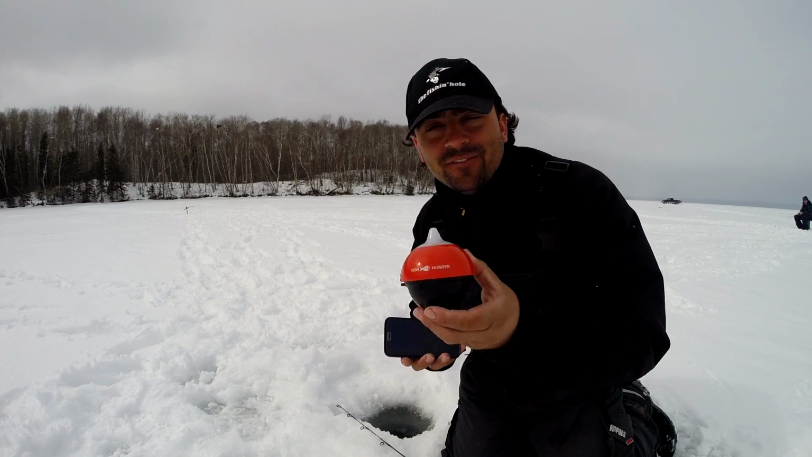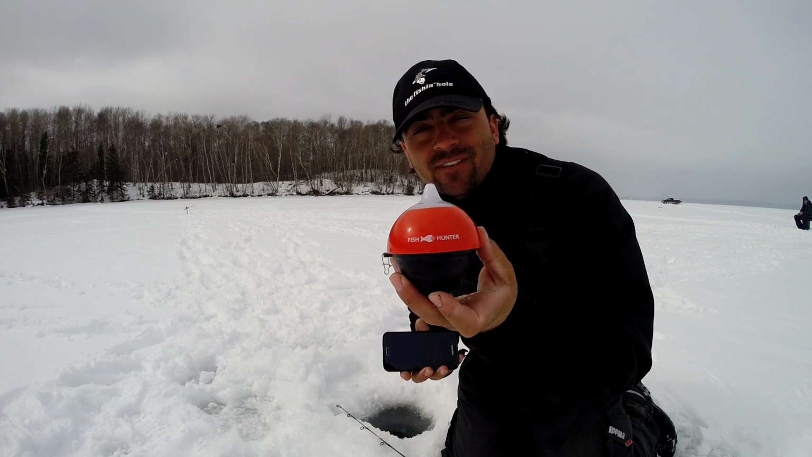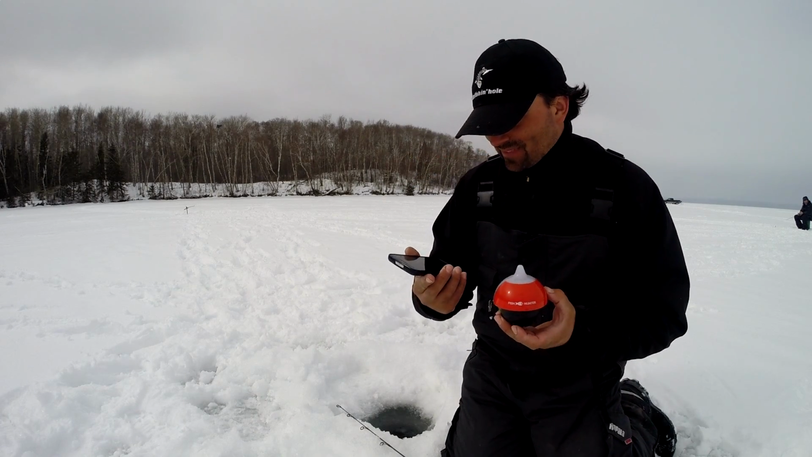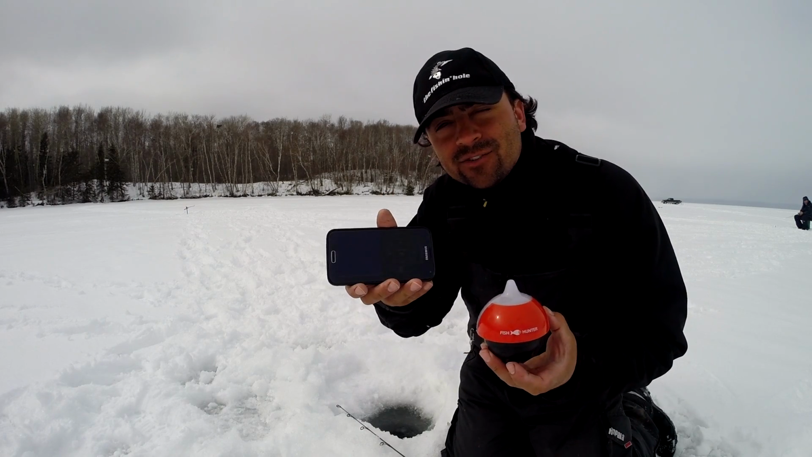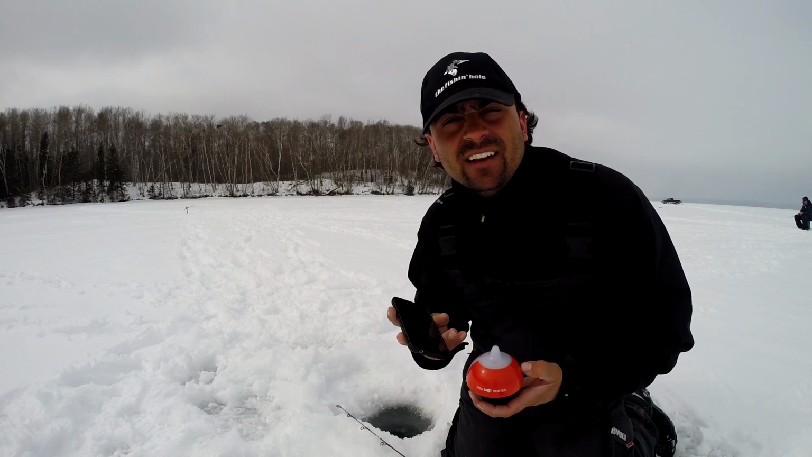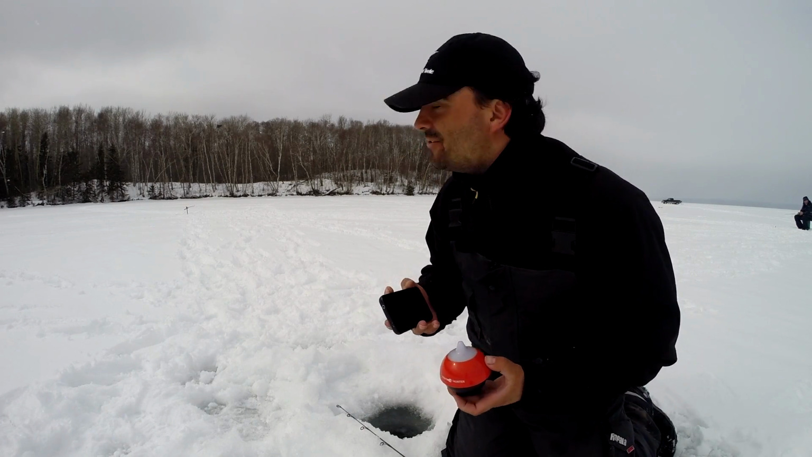Today I'm giving this new FishHunter Directional 3D portable, castable fish finder a try on the ice. So let's plop it in the water and I can show you a screenshot of what it looks like on my phone, and then we'll put it to use and see if we can't catch a fish with it on camera. It's a little bit slow today.